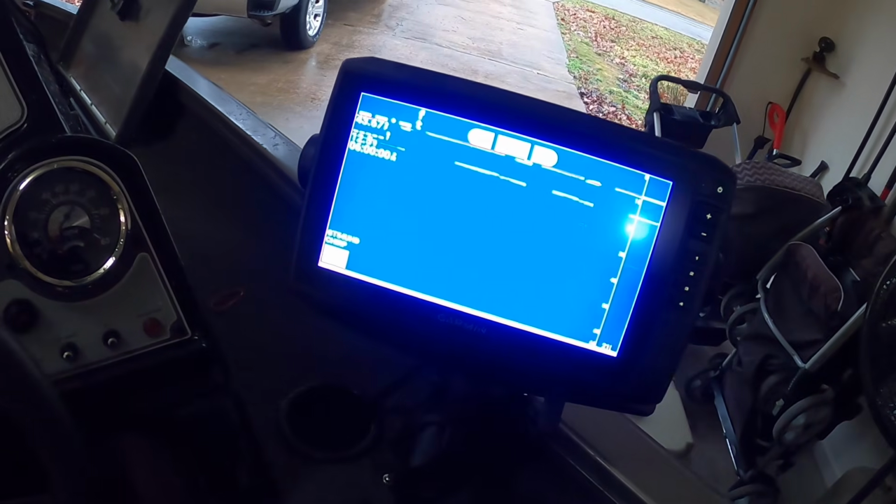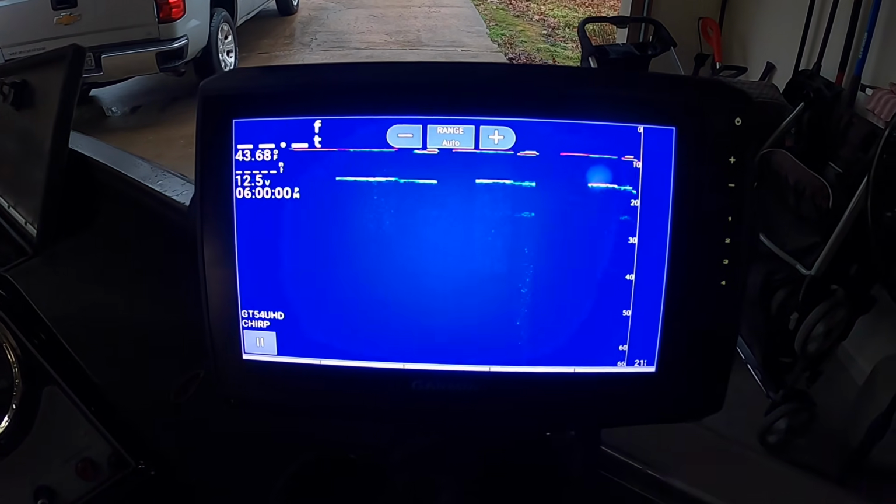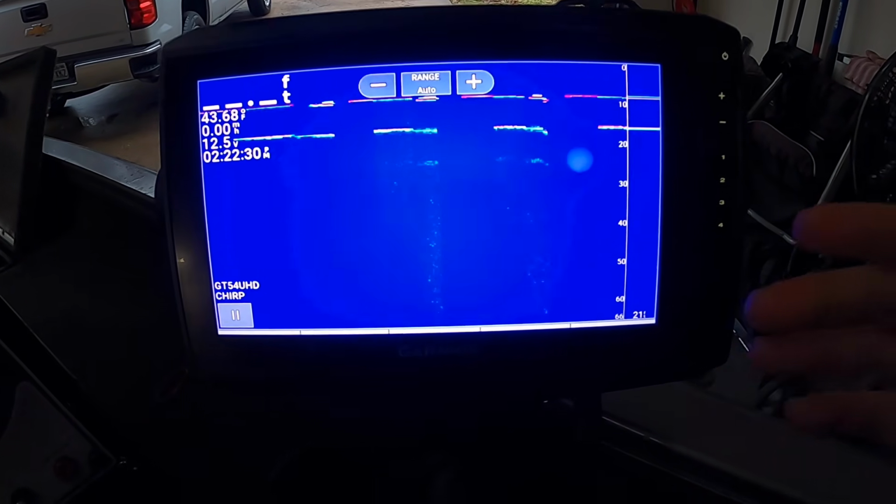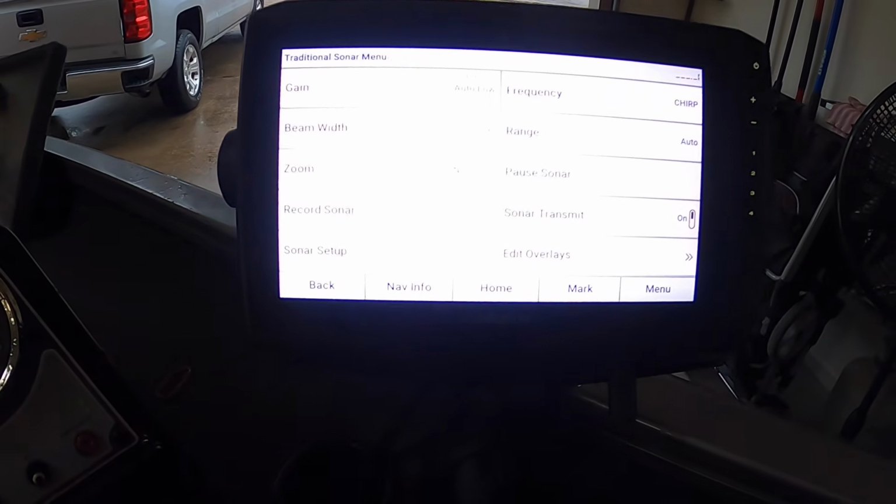All right, well, as you can see, we're in my garage. When I was trying to go over the 2D sonar out on the lake today, the rain just started coming down. It was completely covering up the screen, and I just wanted you guys to be able to see as well as you can what I've got going on. We are on the 2D sonar.